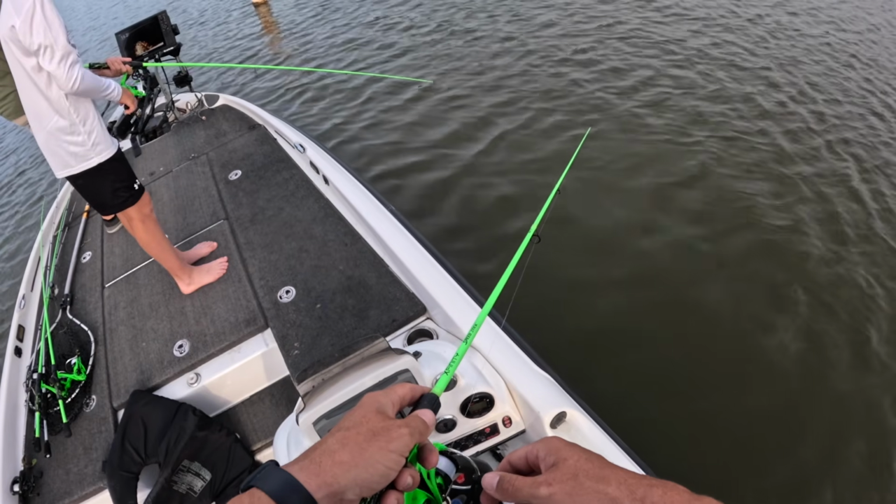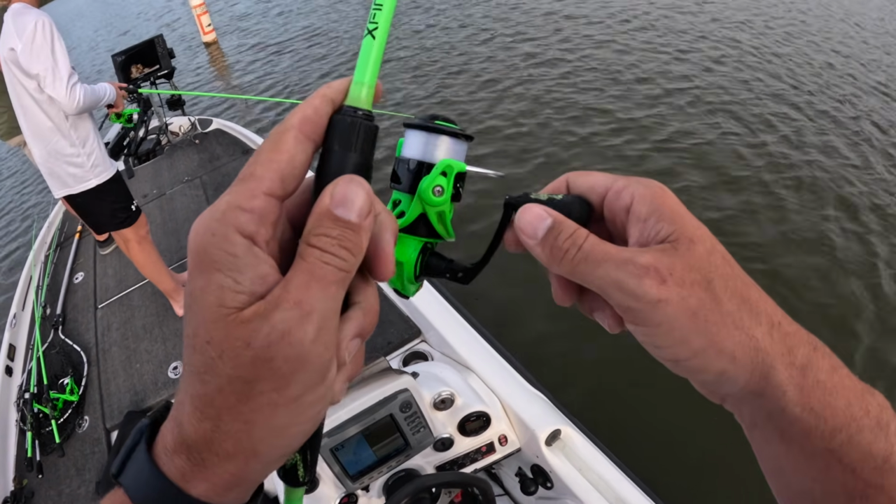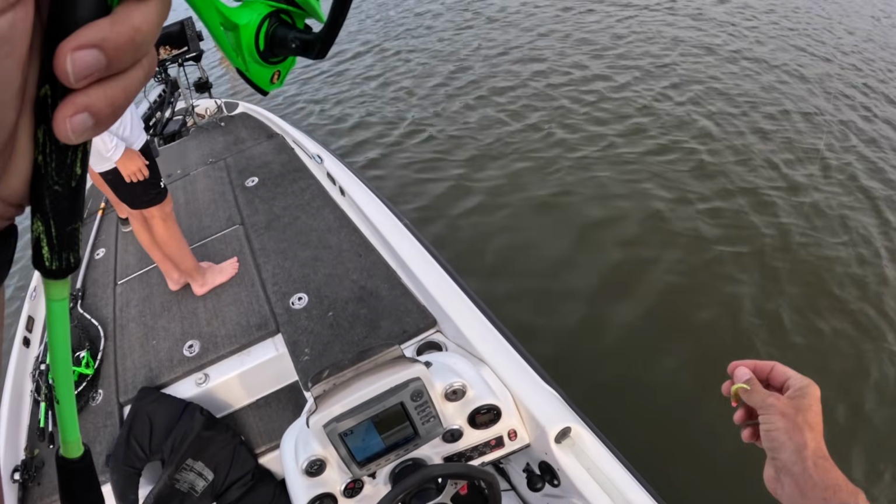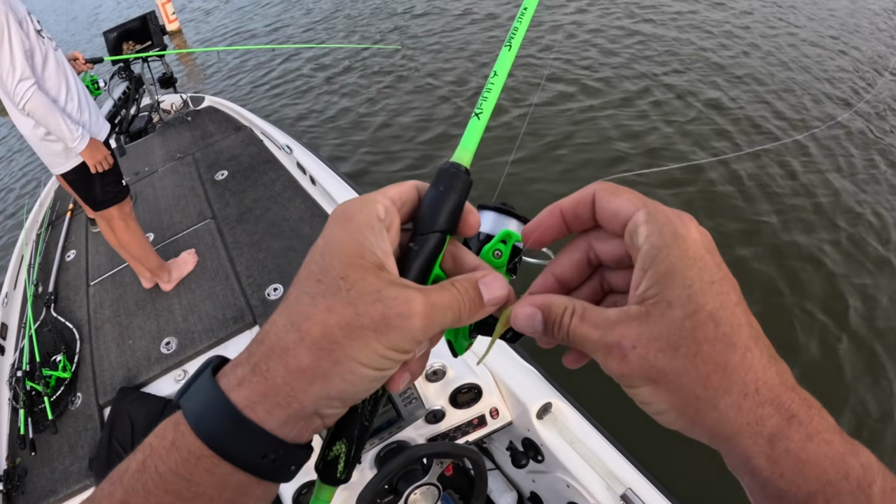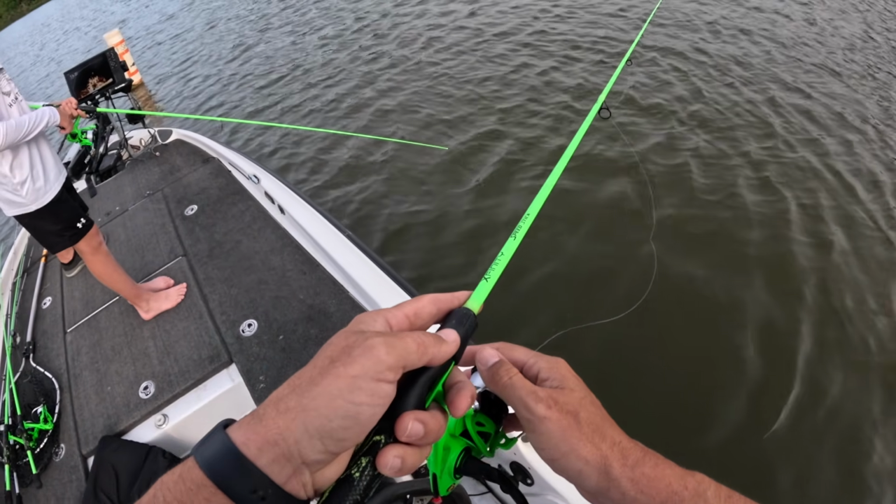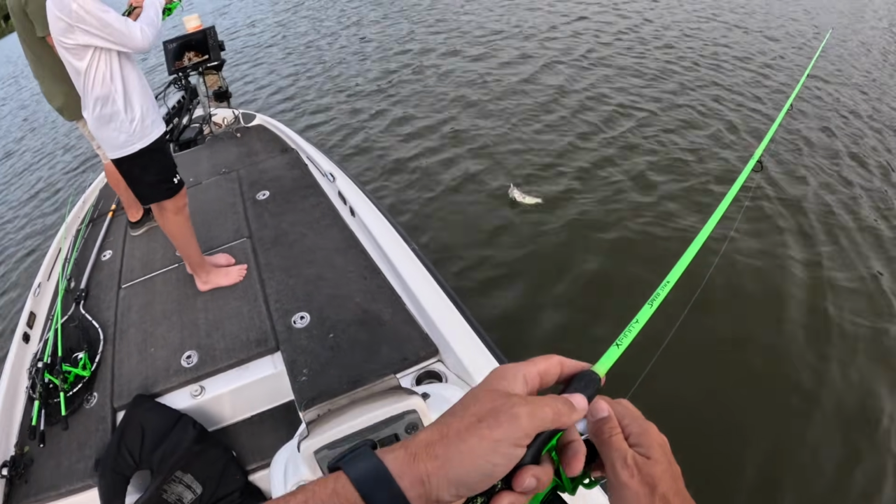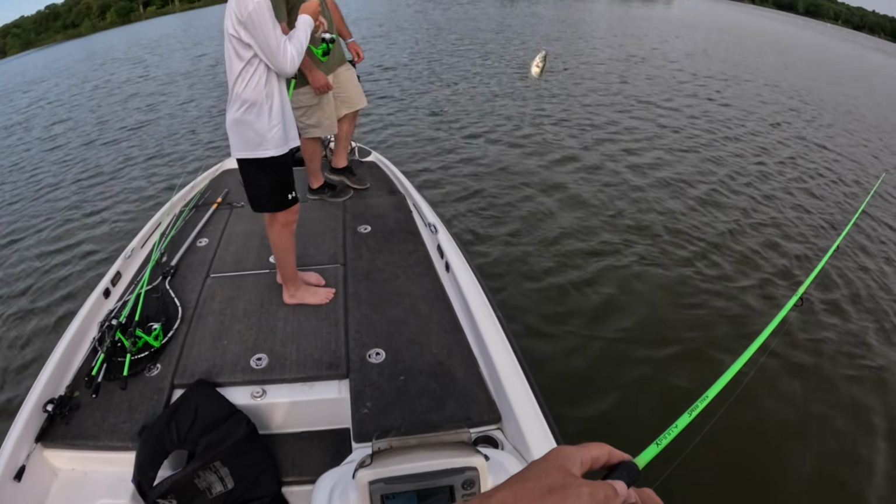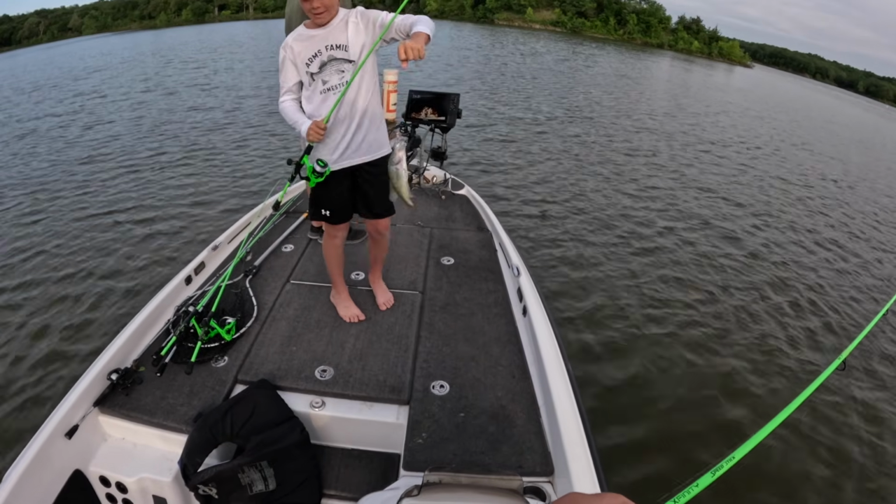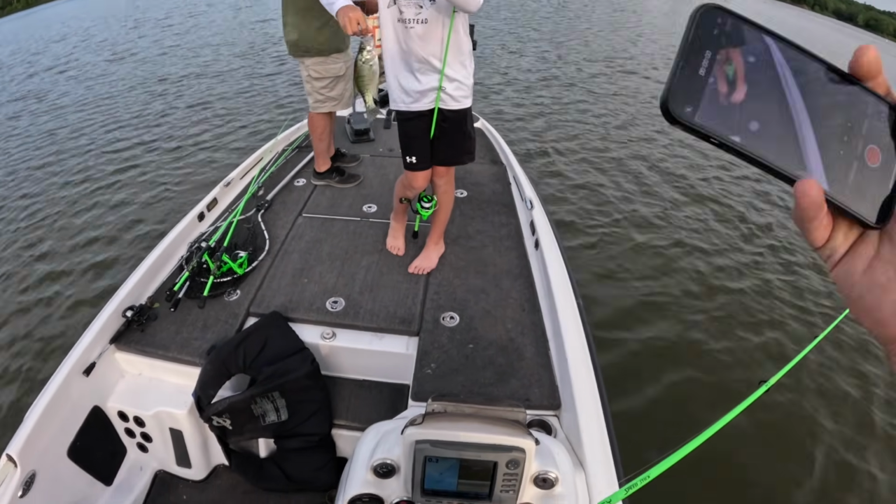There he comes. Oh, he was right at the surface. I didn't realize I was that close to the top. There he comes. You got him. He's on there, I think, Houston. He didn't feel like he was. I felt him bite it the first time, but I didn't think he took it because he wasn't fighting at all. We keeping? No, he's too small anyways.